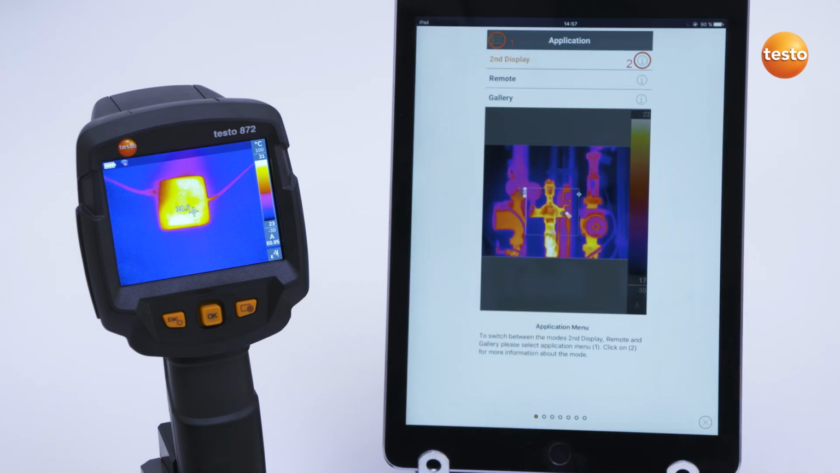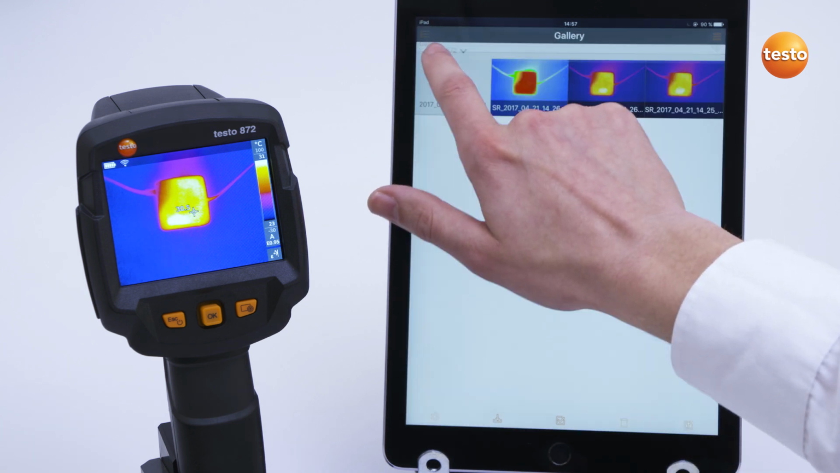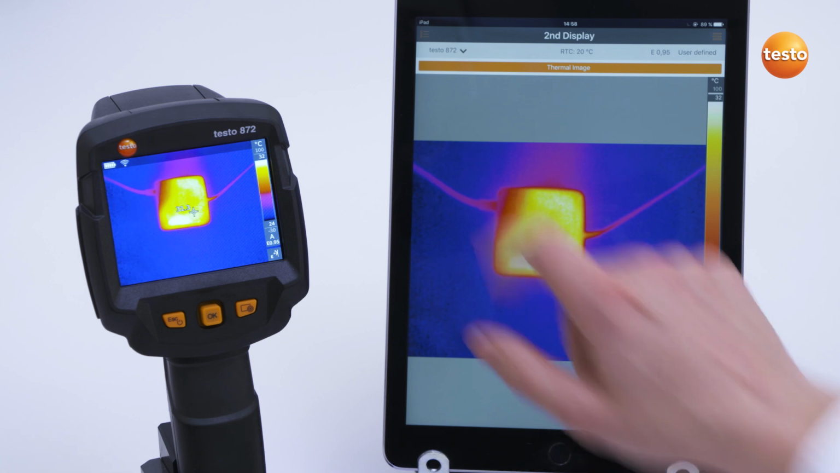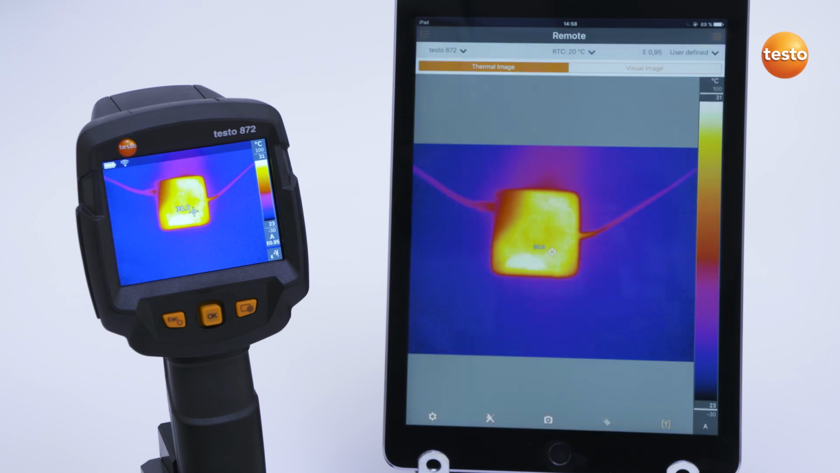When you open the app for the first time, instructions on the functions of the app appear. There are 3 main modes. The first mode is the function Second Display, in which the screen of the tablet or smartphone functions as a second display. If you switch to the Remote function, you can control the imager remotely and operate all the imager functions by app.